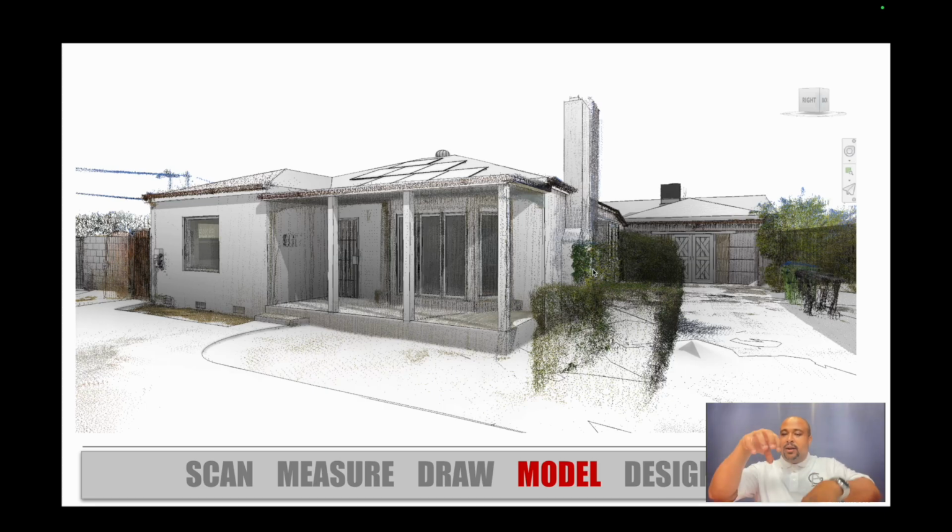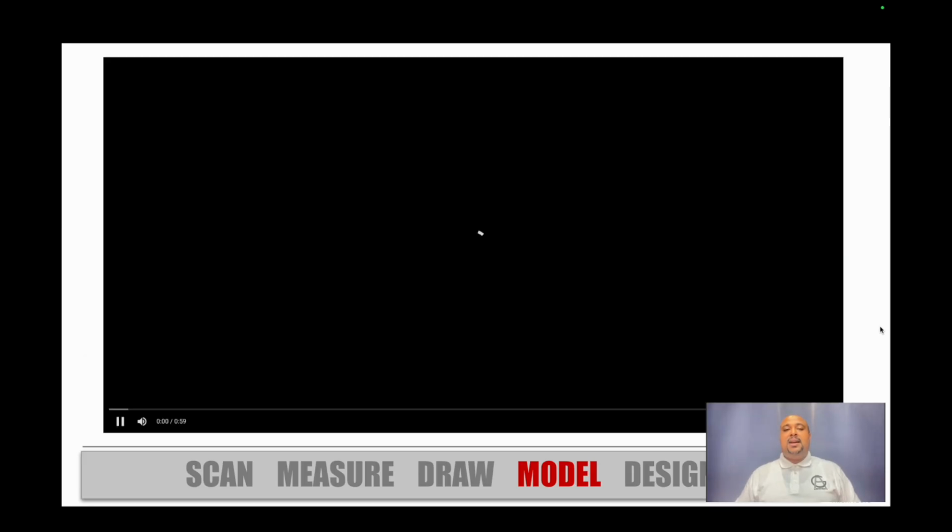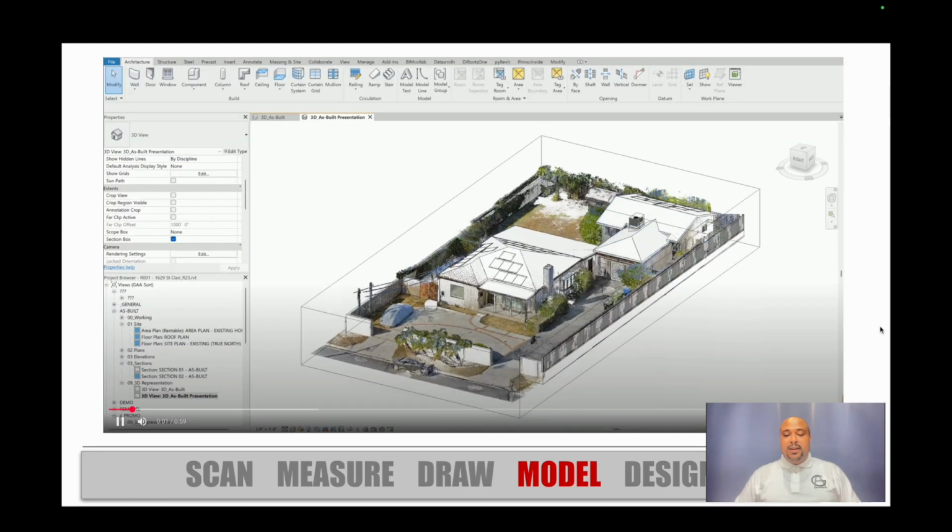So I'm just kind of drawing on top of it, and then when it's all said and done, I turn off the point cloud, and I'm just left with the model, and I can use this now to do demolition plans, remodel plans, elevations, sections, so on and so forth. But the point cloud is a great starting point to get me a model like this. And then here's what it looks like in Revit.